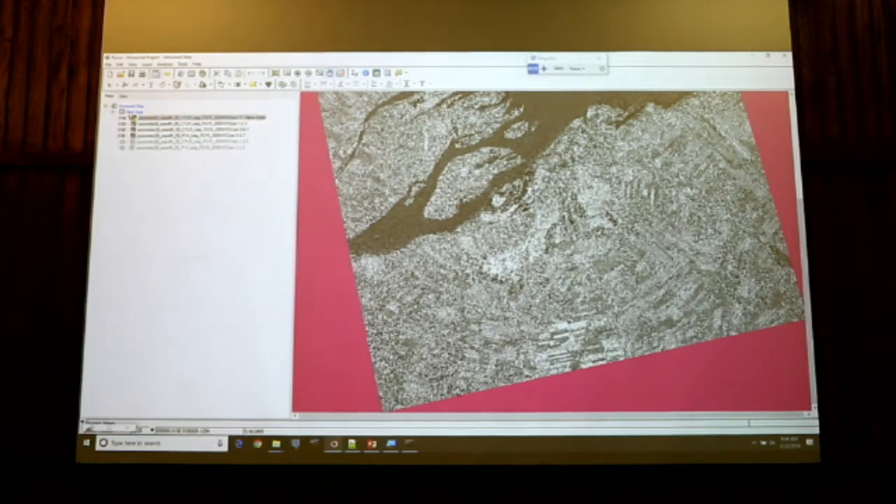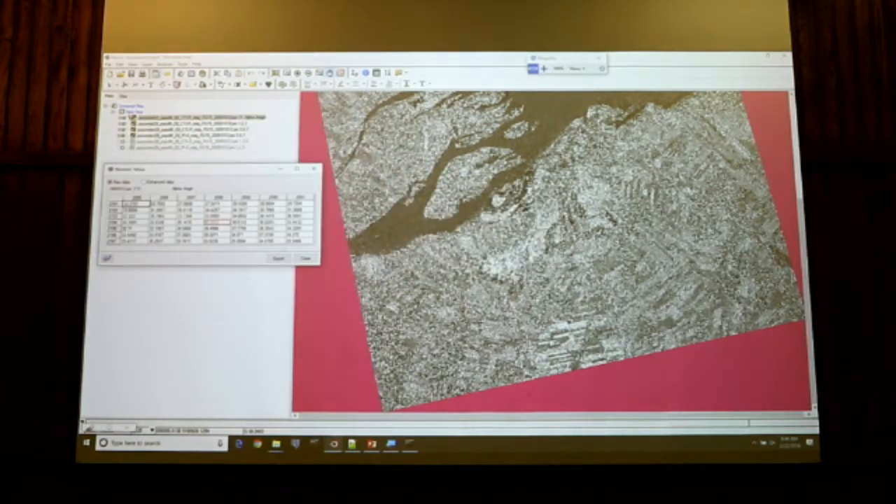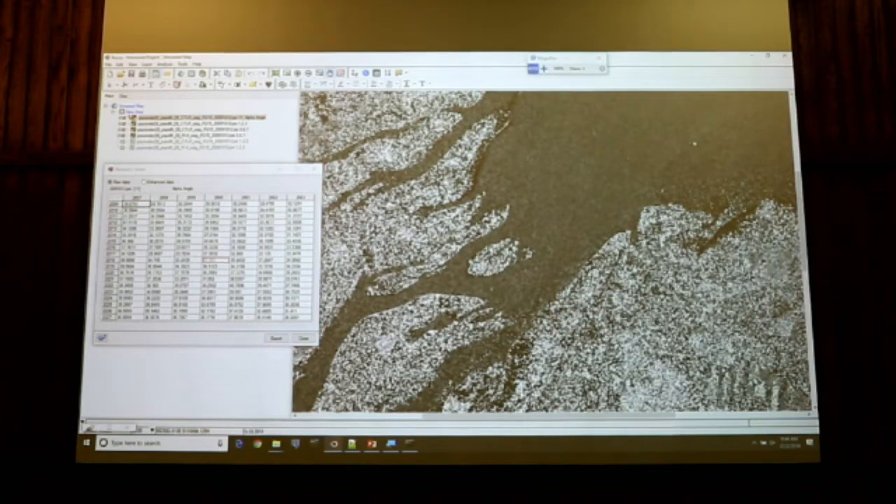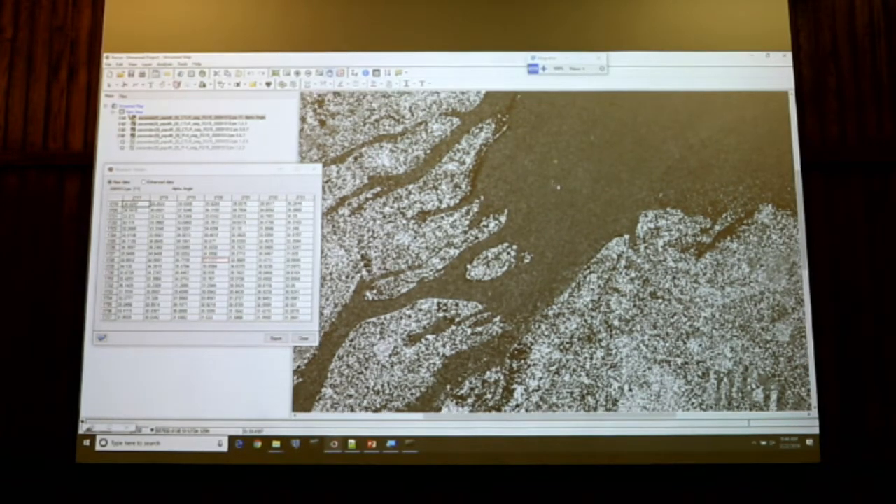If I look at the numeric value of this alpha angle, these are the scattering types. So all the water surface is now interpreted not really as a pure surface, but since we're more in the 30s, it's a kind of mix of surface, but a rough surface.